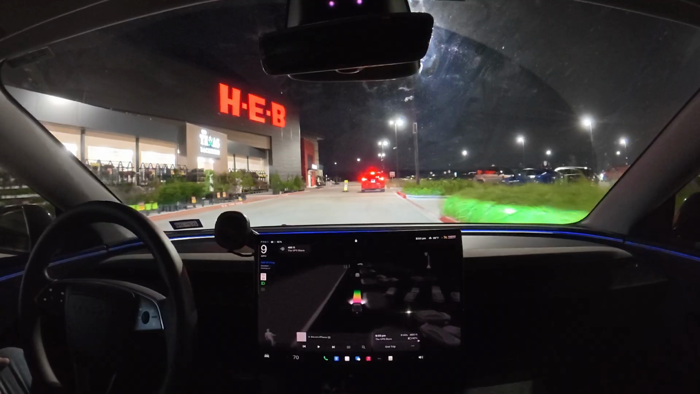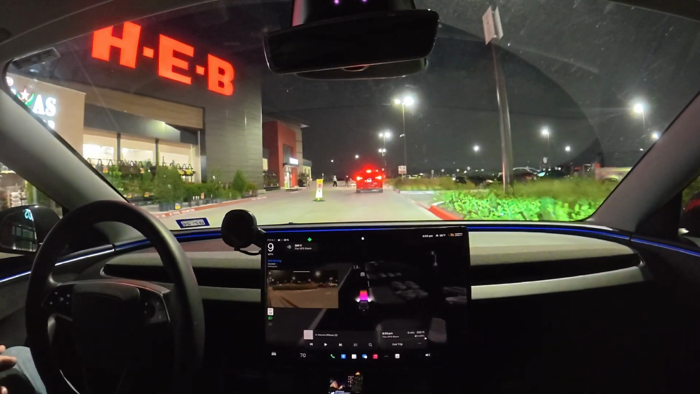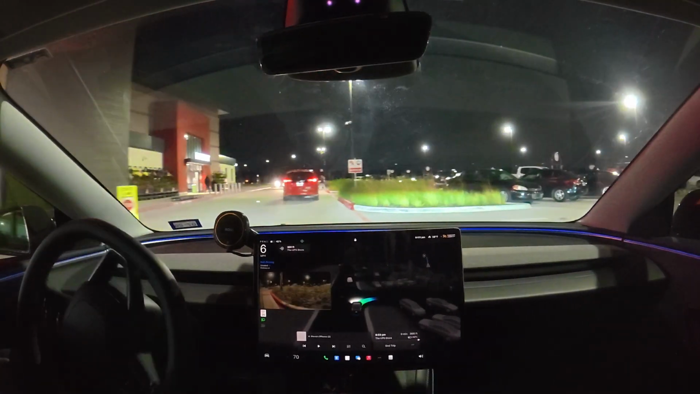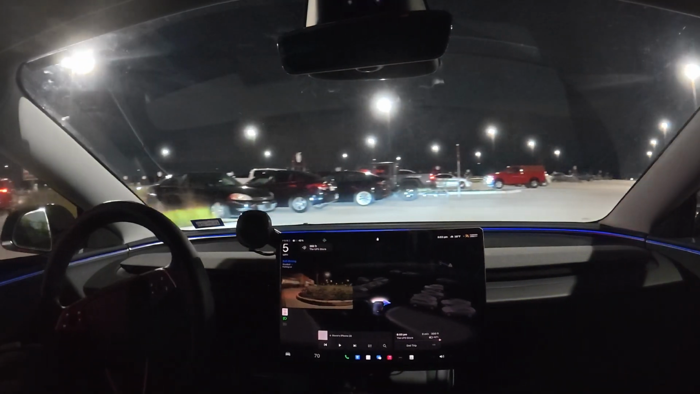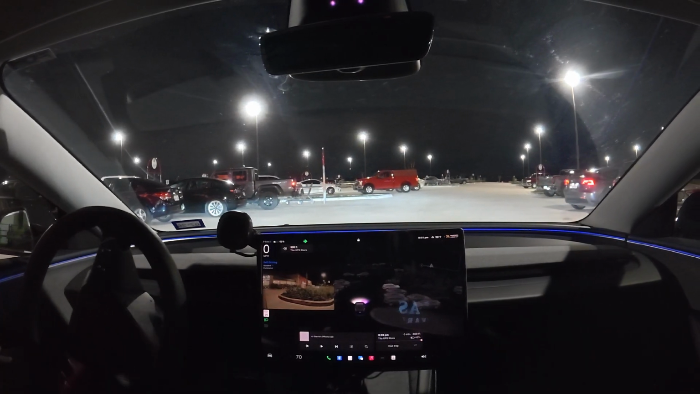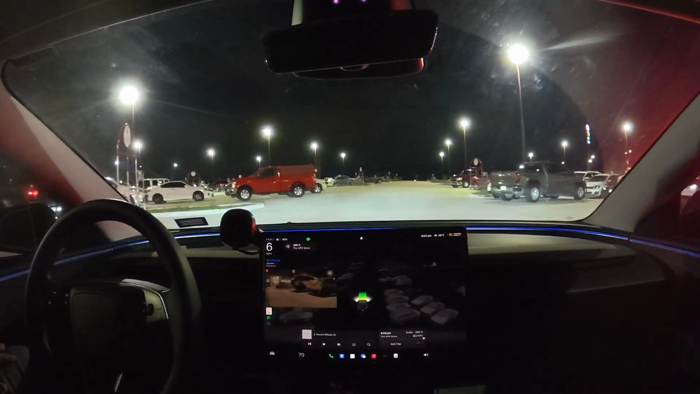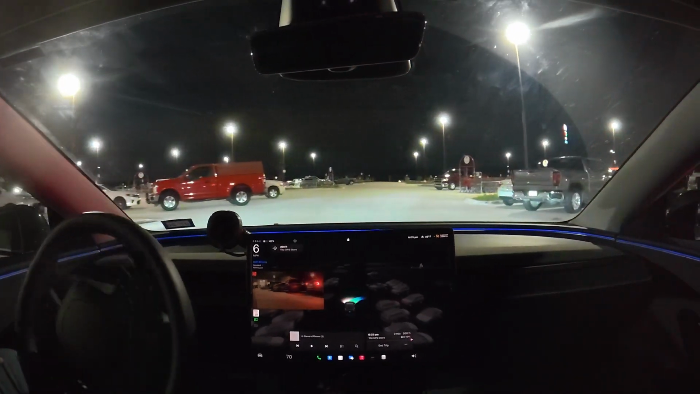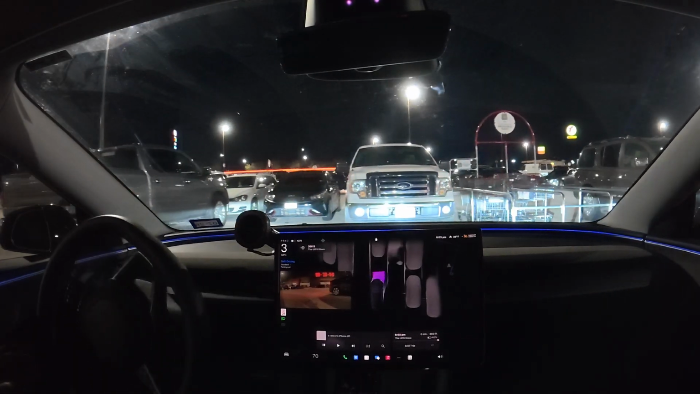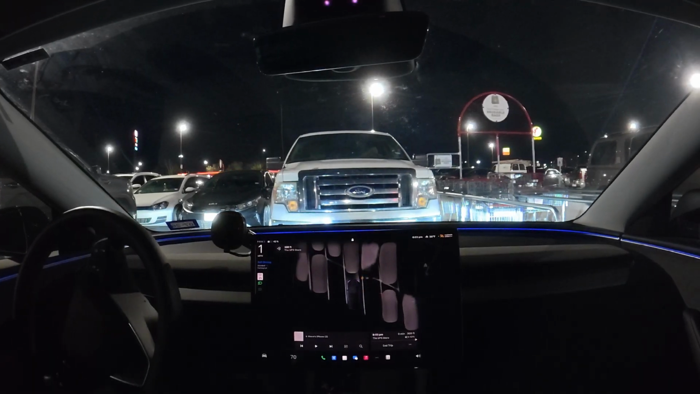See if it goes into its parking mode. You can almost feel it change into its kind of, okay, I'm ready to park. And here it is. Parked at HEB.